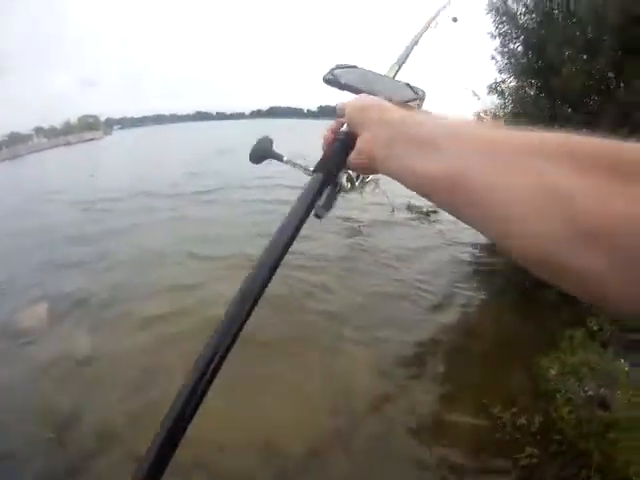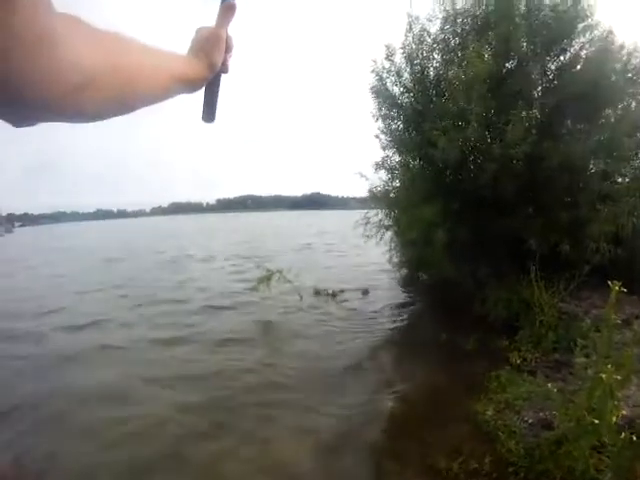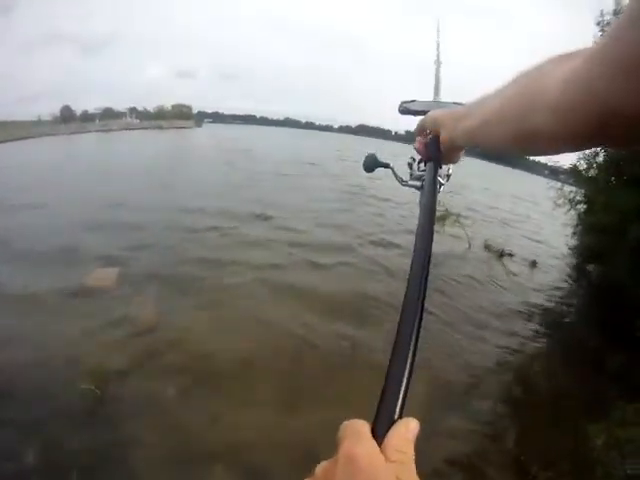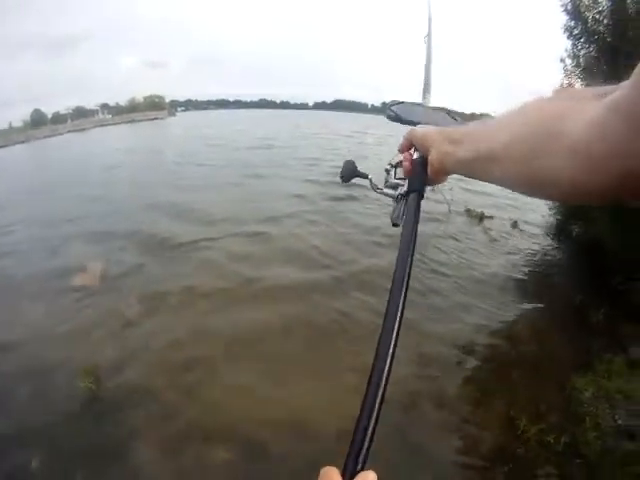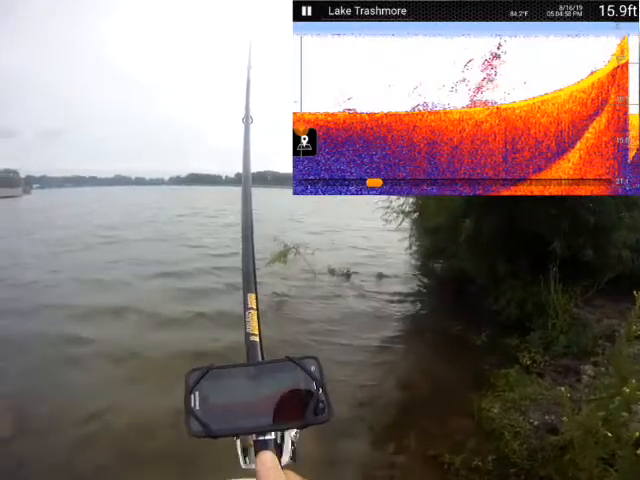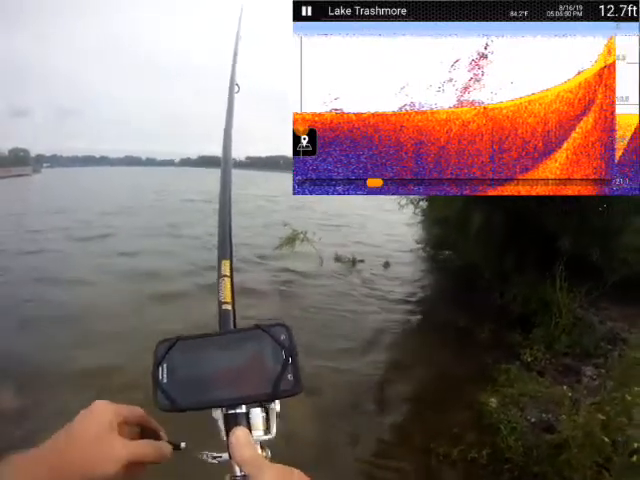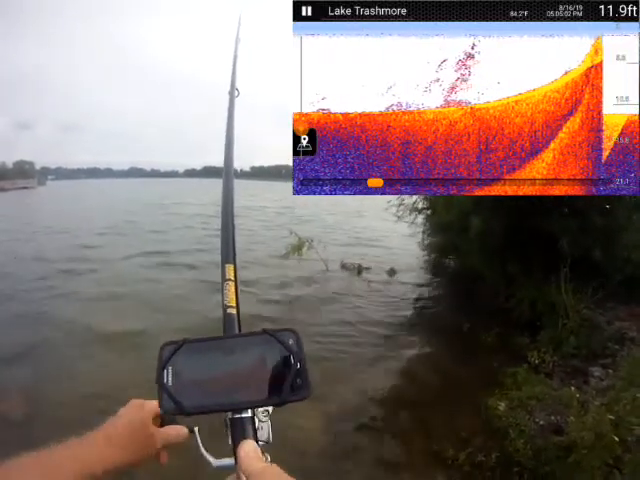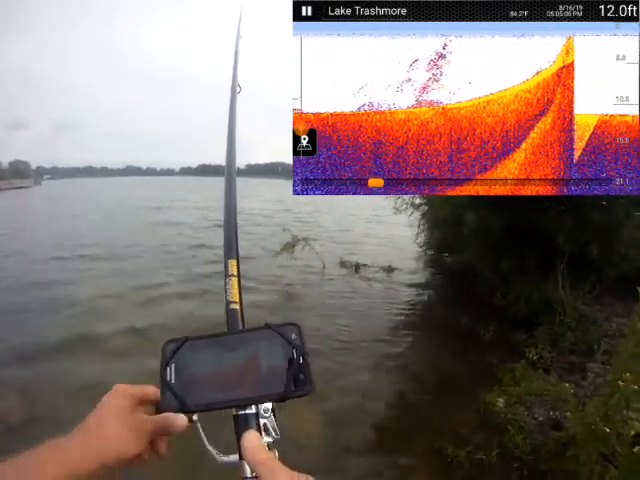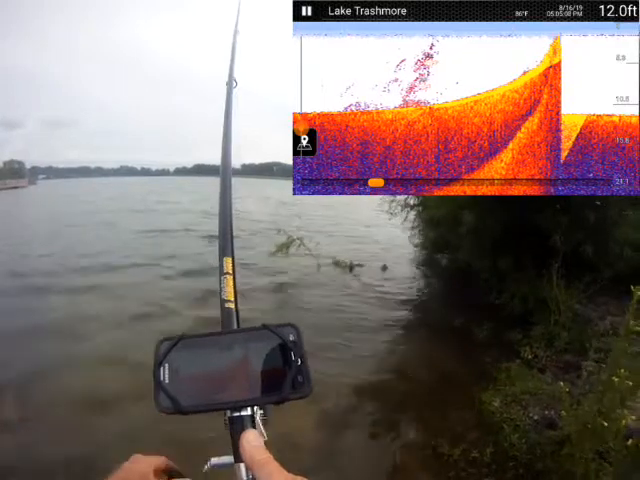Alright. Let's cast with that pole, the opposite bank. And whack it. That wasn't bad. Alright. Oh, well, it was 13, 14 feet deep. Now it's 12 out that way.